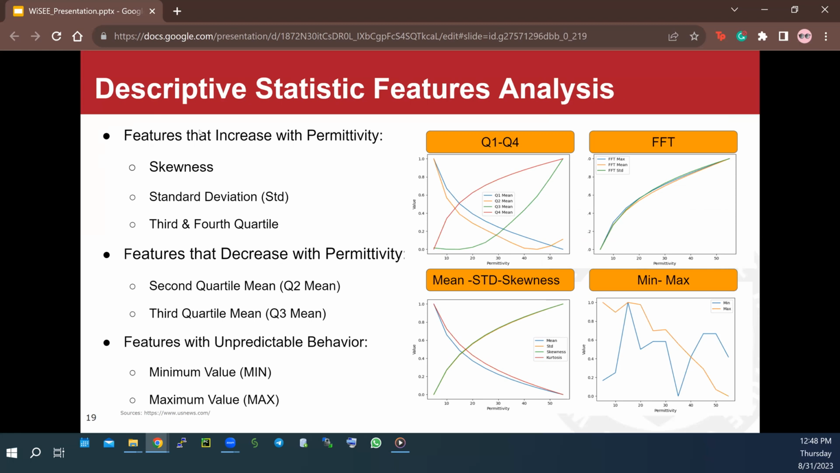After extracting the 15 features by using the descriptive statistics method, we tried to check the relationship between these features and varying permittivity. As you can see, as a result, the skewness, standard deviation, quartile percentile 3 and 4 had a direct positive correlation, while quartile percentile 2 and 3 exhibit an inverse relationship with permittivity changes. And mean and max values were less straightforward. So these findings highlight the relationship between permittivity and the descriptive statistic features we extracted.